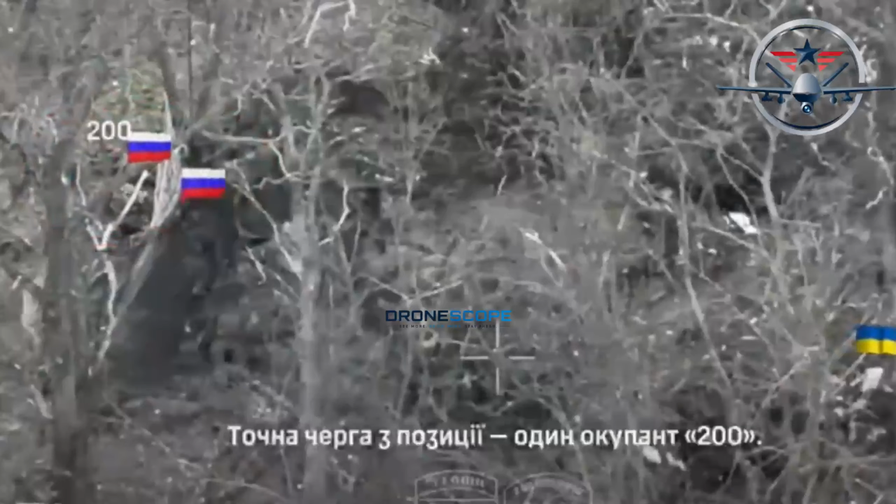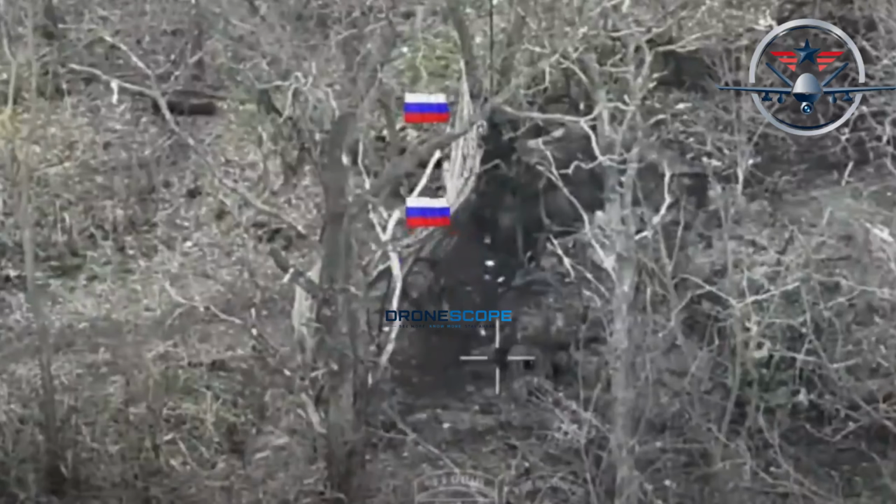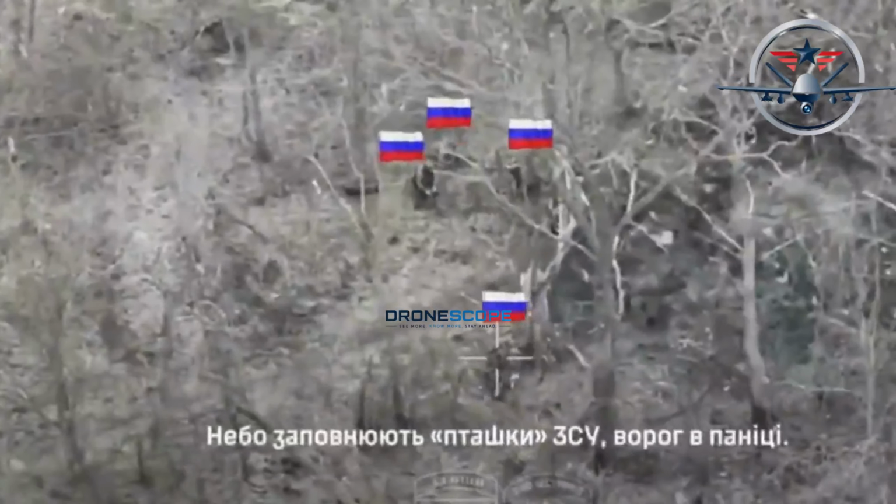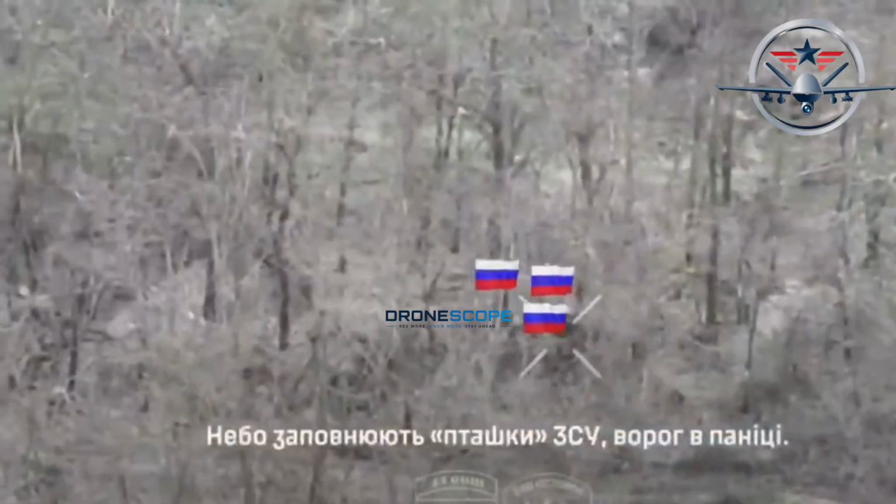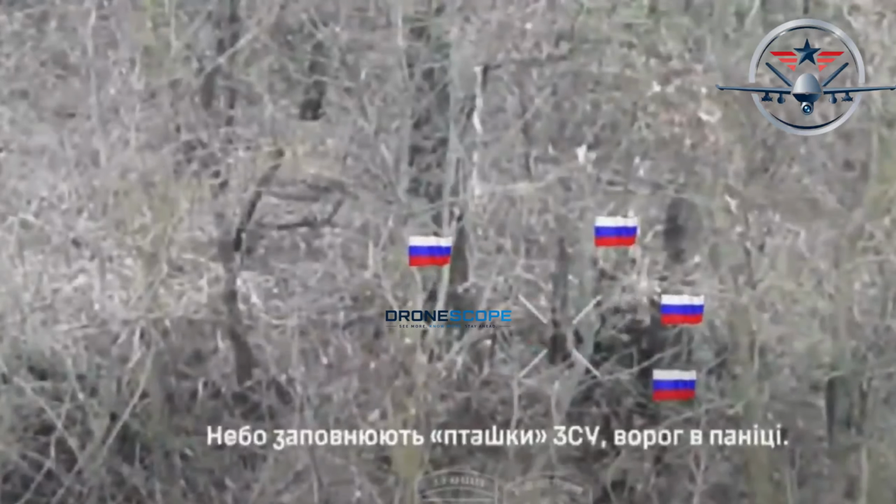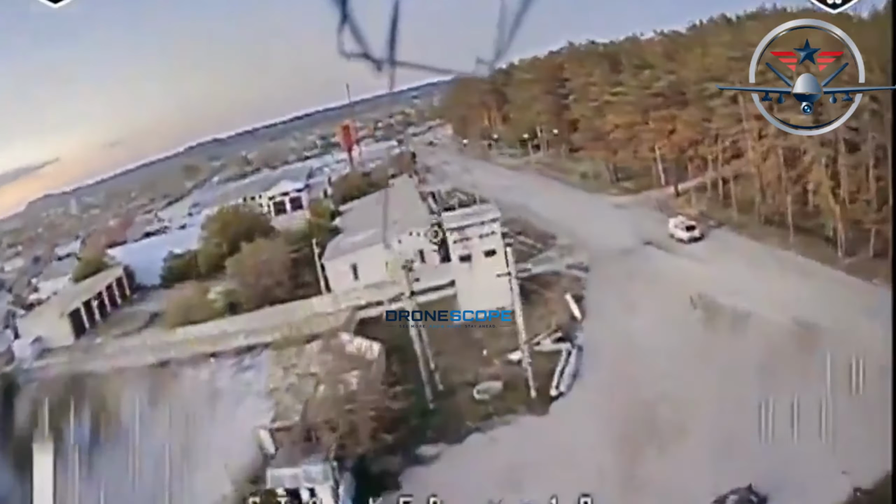Night operations, thermal cameras. This is when Ukrainian drones are most deadly. The enemy cannot see them, cannot hear them.